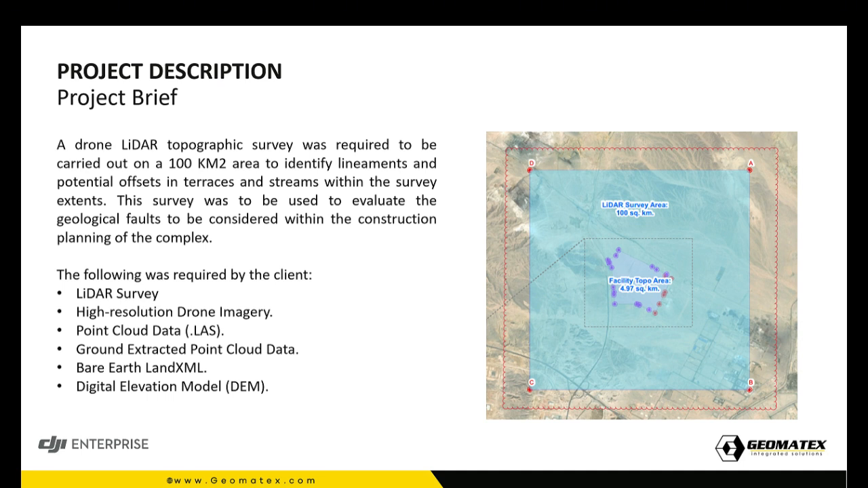The following was required by the client: LiDAR survey, Land XML, high resolution drone imagery, point cloud data, ground extracted point cloud data, and digital elevation model.